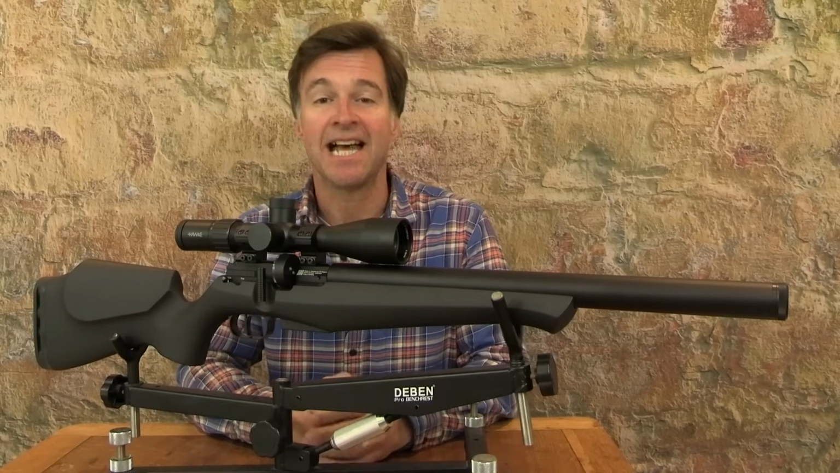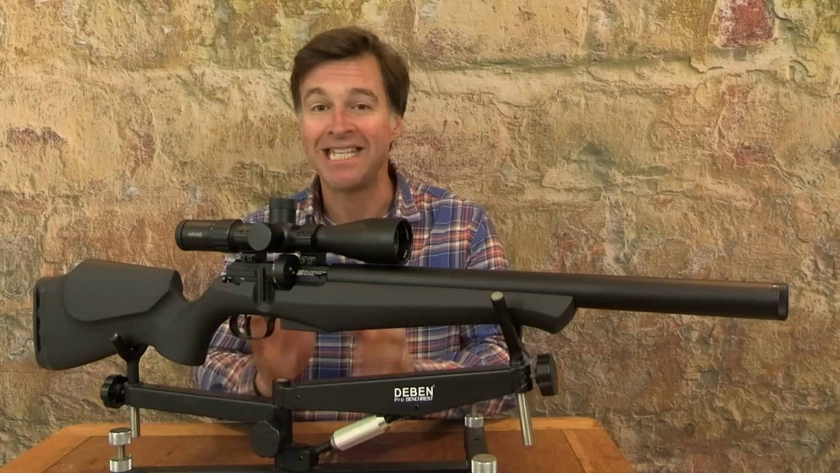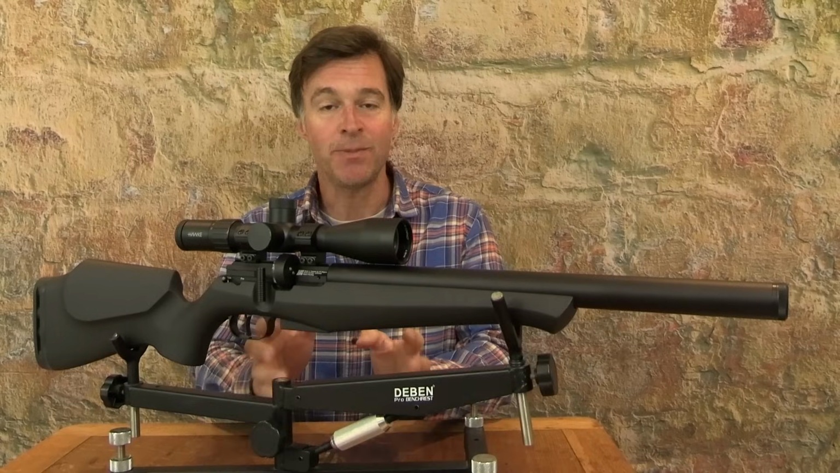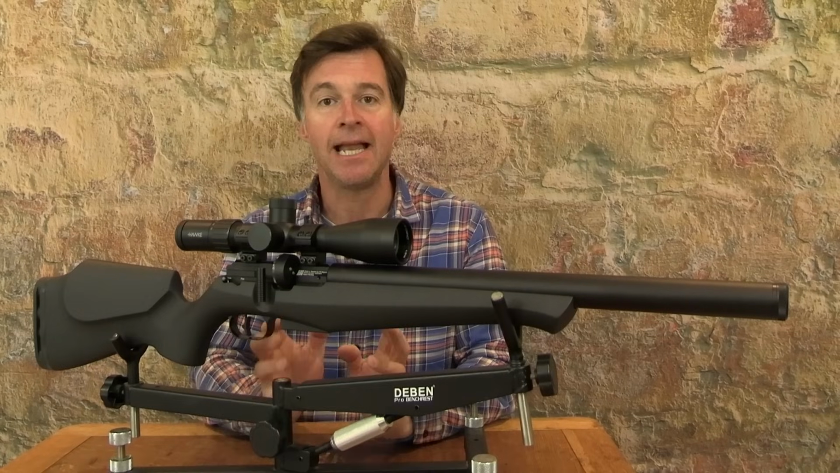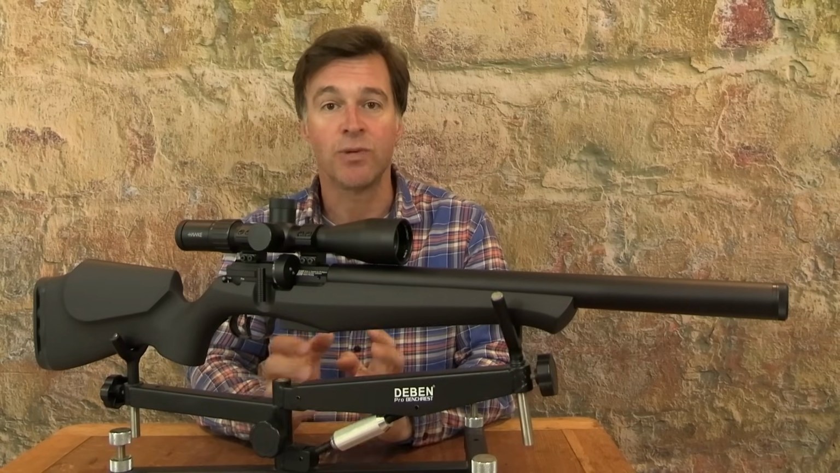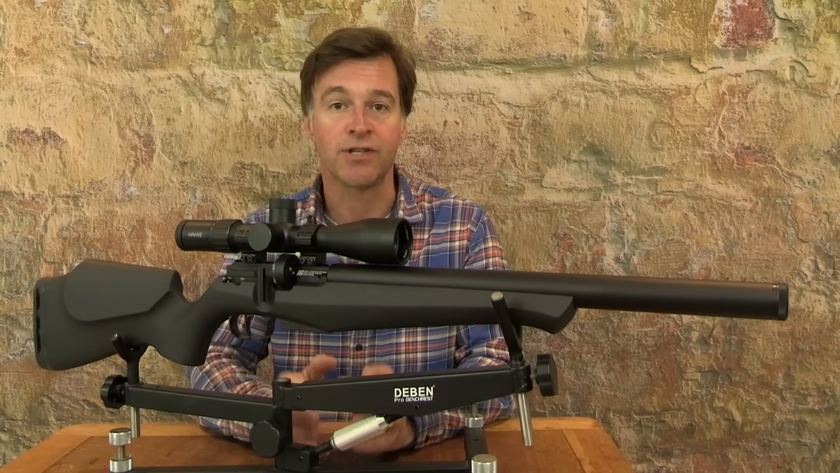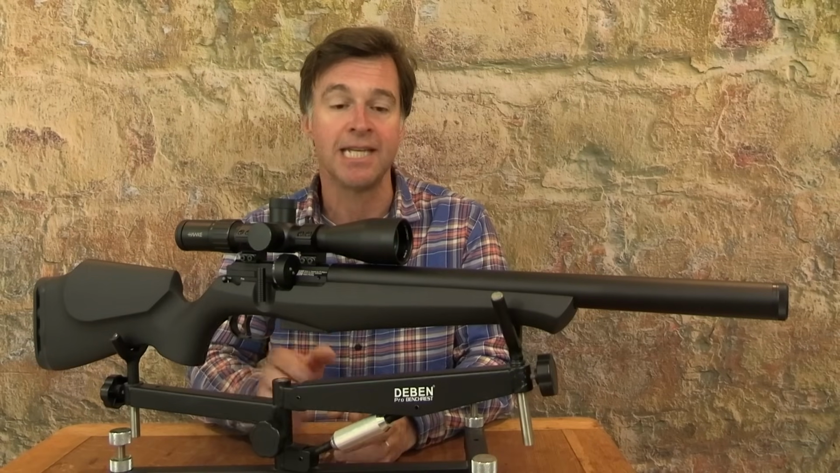The DRS has an AMP Mark II regulator, and it is pretty consistent. Now, the sub 12 .177 caliber review gun is churning out about 11.6 foot-pounds, and consistency was within 5 feet per second over a string of 10 shots, and that was with pellets taken straight from the tin.